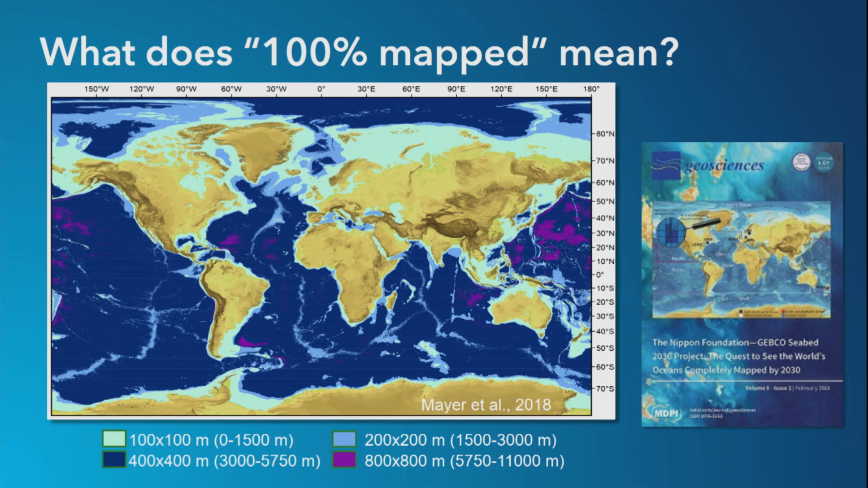So for Seabed 2030, 100% mapped means that in depths up to 1,500 meters, we have every feature greater than 100 meters mapped. From depths from 1,500 to 3,000, every feature greater than 200 meters is mapped. From 3,000 to 5,750 meters, that increases to 400. Anything deeper than that, Seabed 2030 wants to have every single feature larger than 800 meters mapped. So now that we know the what, we can start talking about the how.